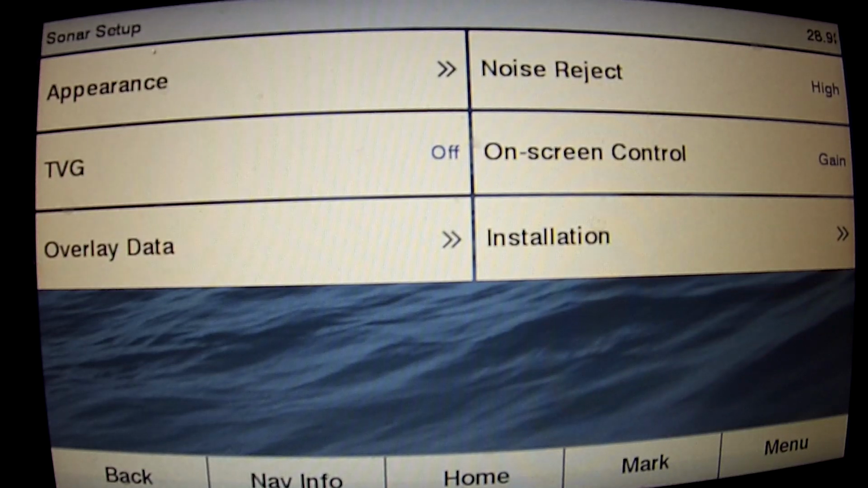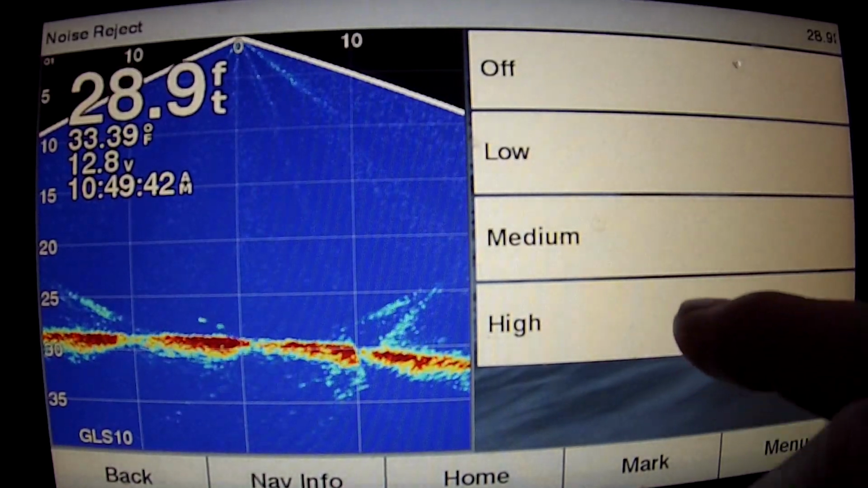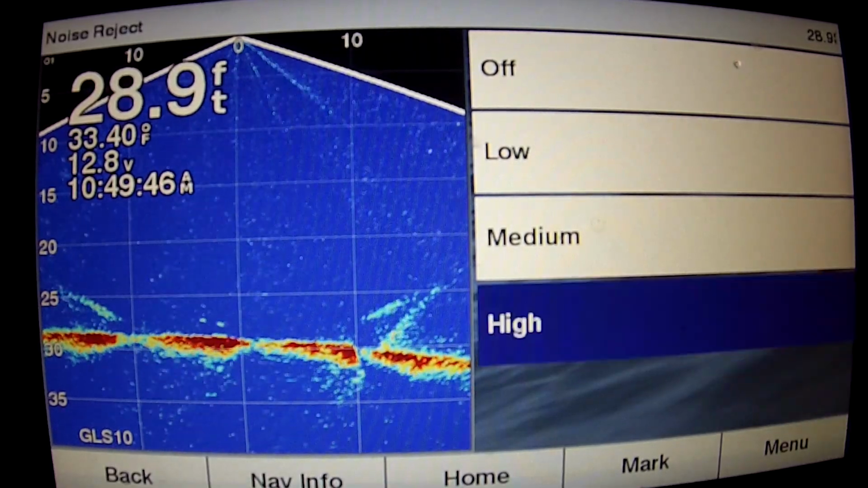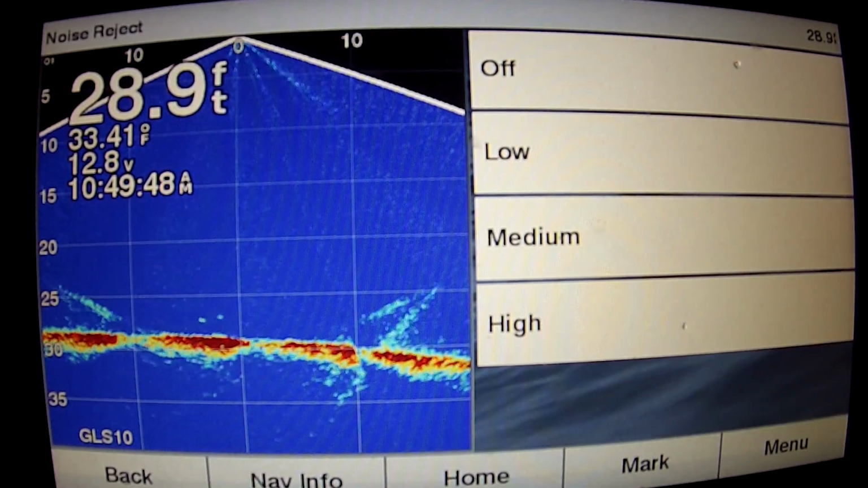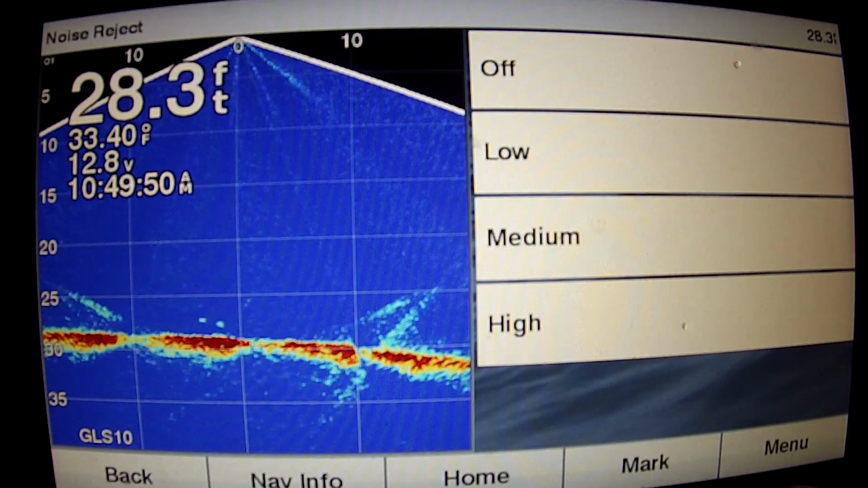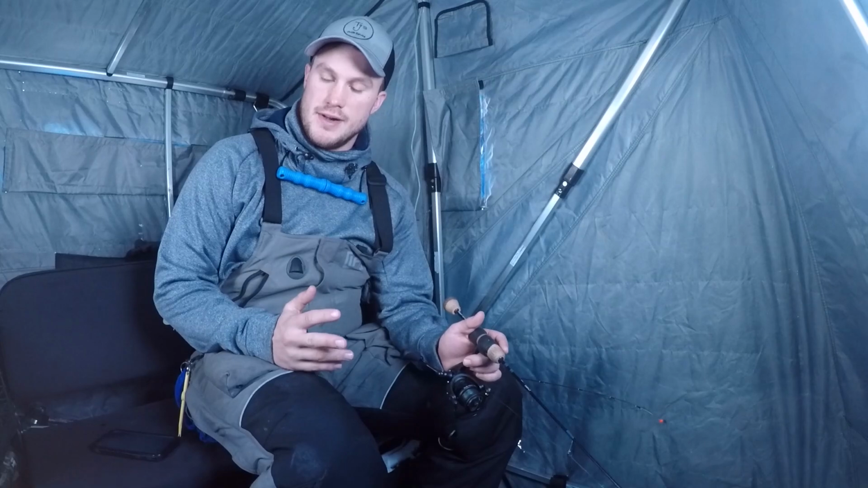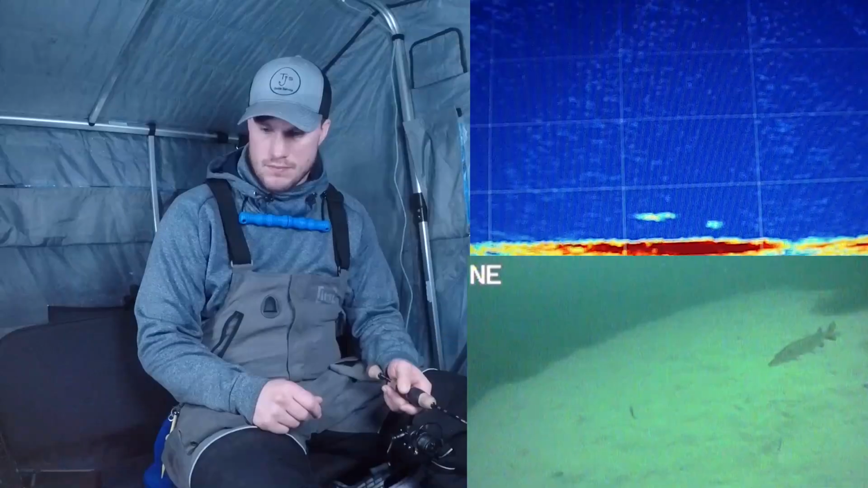Another thing that I like to do when I go to Sonar Setup, you go to Noise Reject. I almost always have that on high. If you have it on low, you can see it gets a little more clutter on there, but most often I have that on high. You can still see your baits fairly well, but it kind of cleans up the screen a little bit. So those are some of the settings that I mess with as I go from spot to spot, especially from lake to lake. Just try to get the clearest picture possible, depending on the area that I'm fishing.